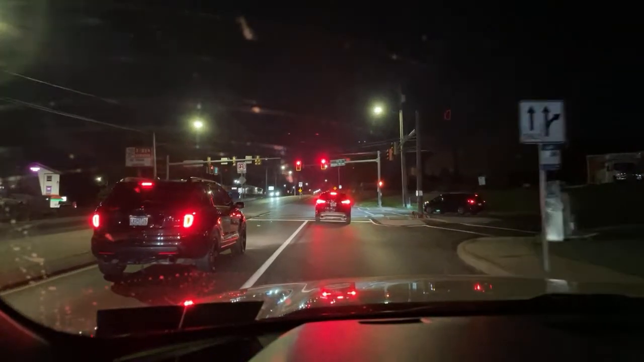I don't know what this guy's selling out of that trailer. I would love to try, but I don't know how to order Spanish food. I can't even pronounce it.